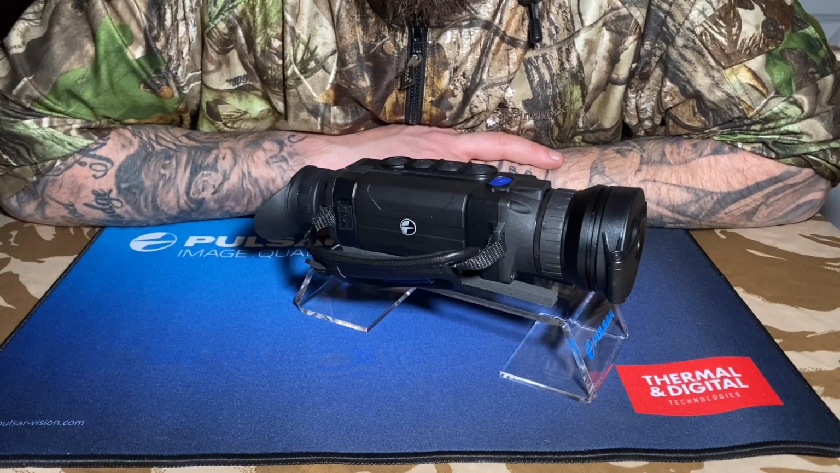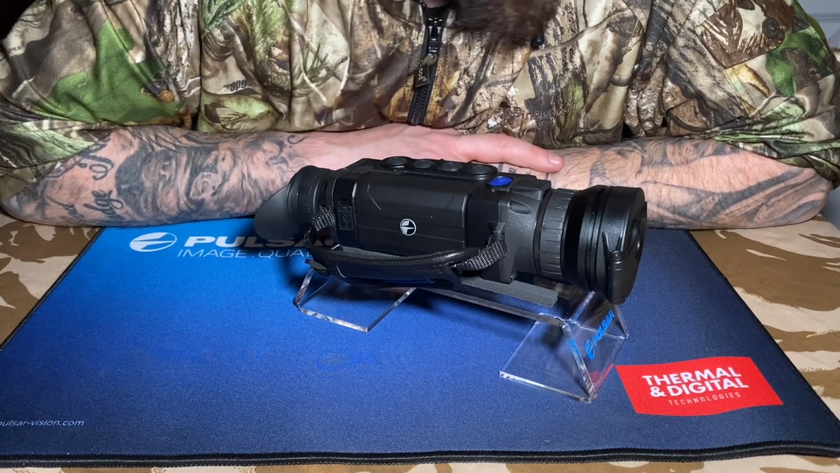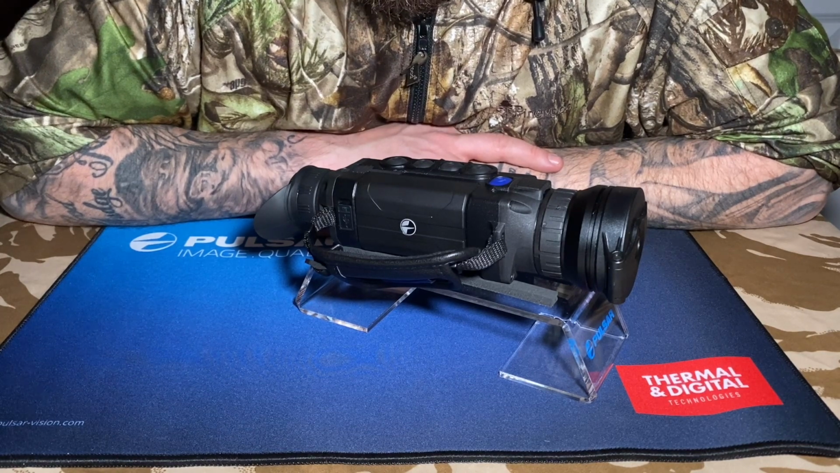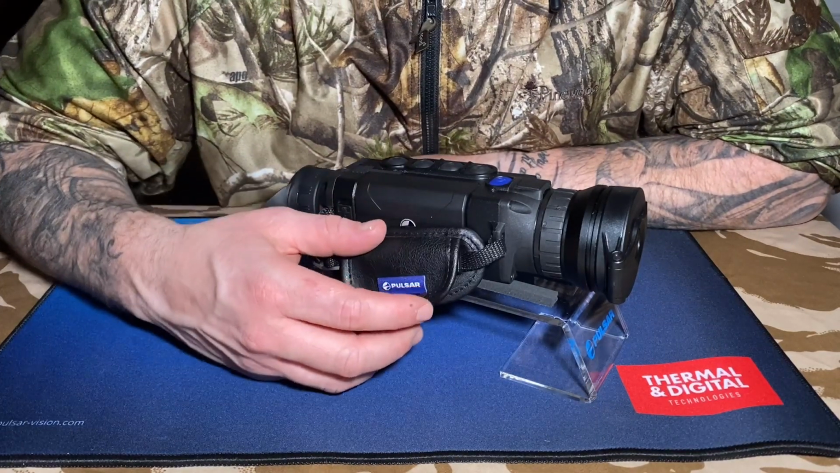And like me, when you got into thermal, 470 quid, still a lot of money for someone like me, but I was not complaining and still am not. It is a fantastic unit for what it is. Does its job, what it's designed to do. They don't claim that it's supposed to do any more than what it is designed to do.